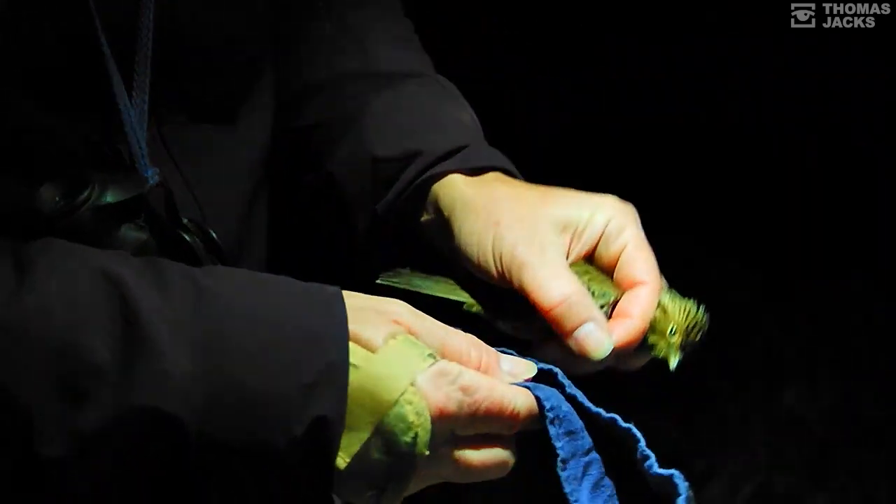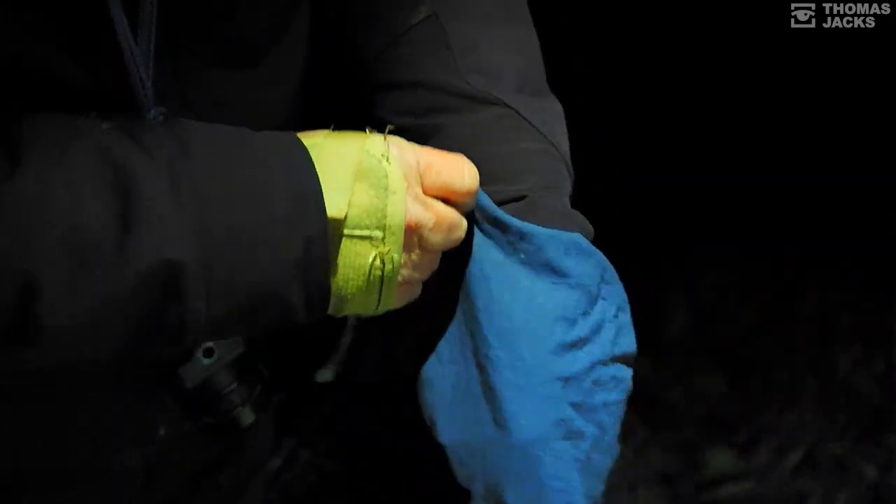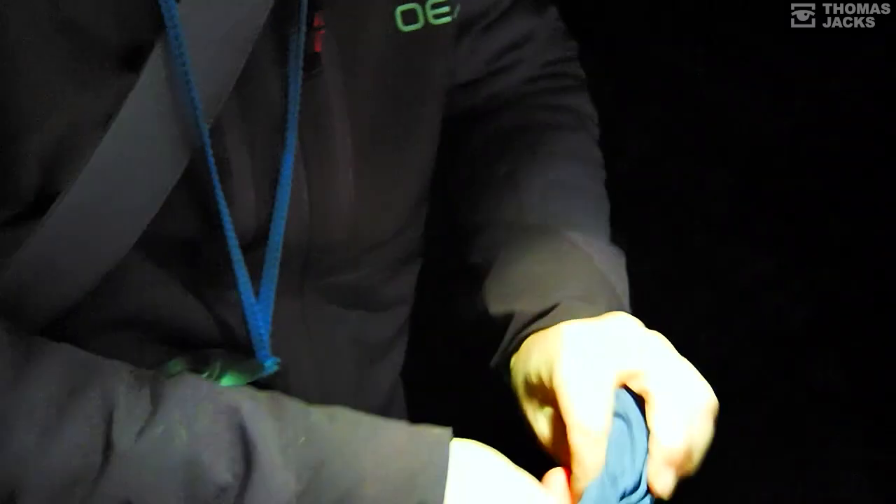So what I did, when I go up to them, as soon as I see this big grey bill, that's when I go into the strobing. That's when I realise, yeah, that's right. It won't do it for Skylark. Has to be for corn bunting. So that's really good. So there you go. See, 3 species we've caught, which is good.